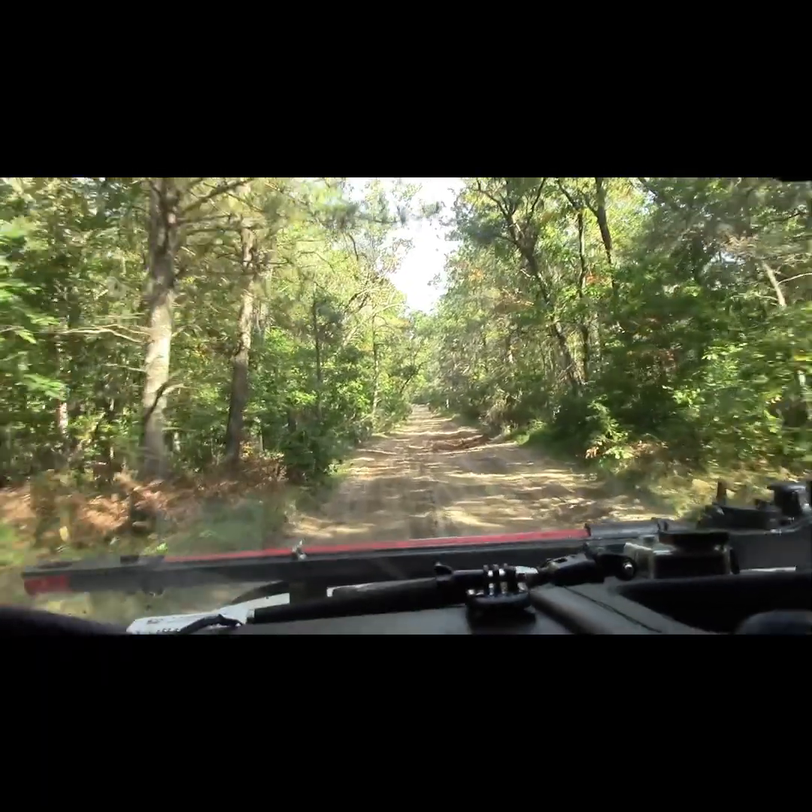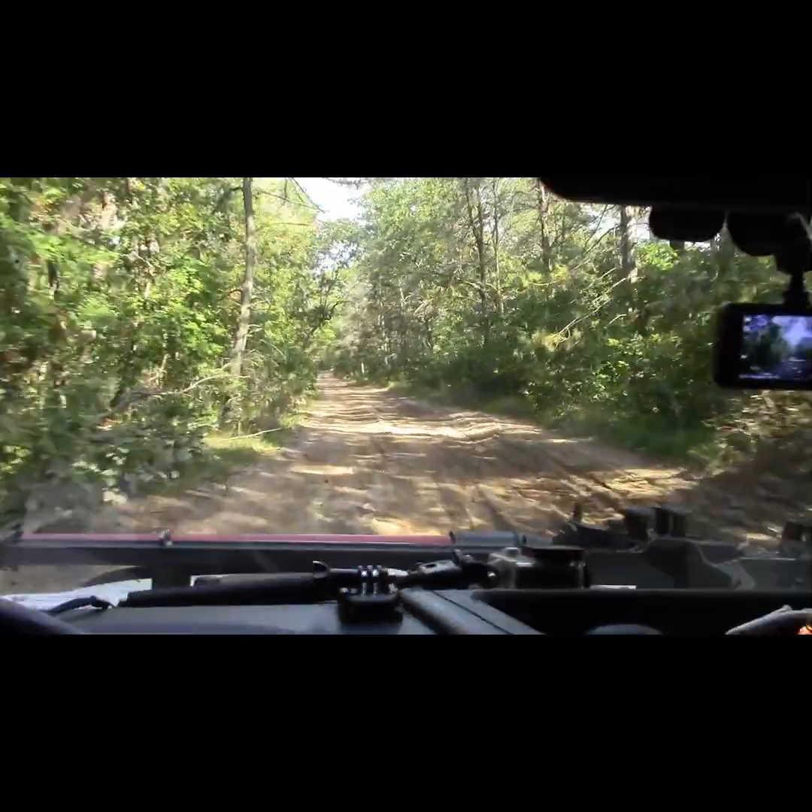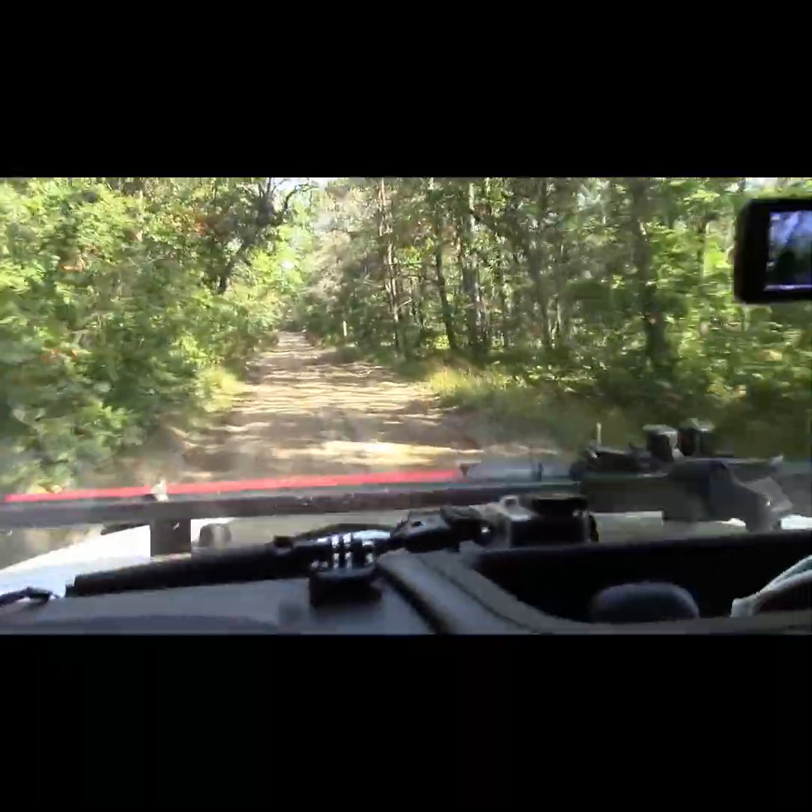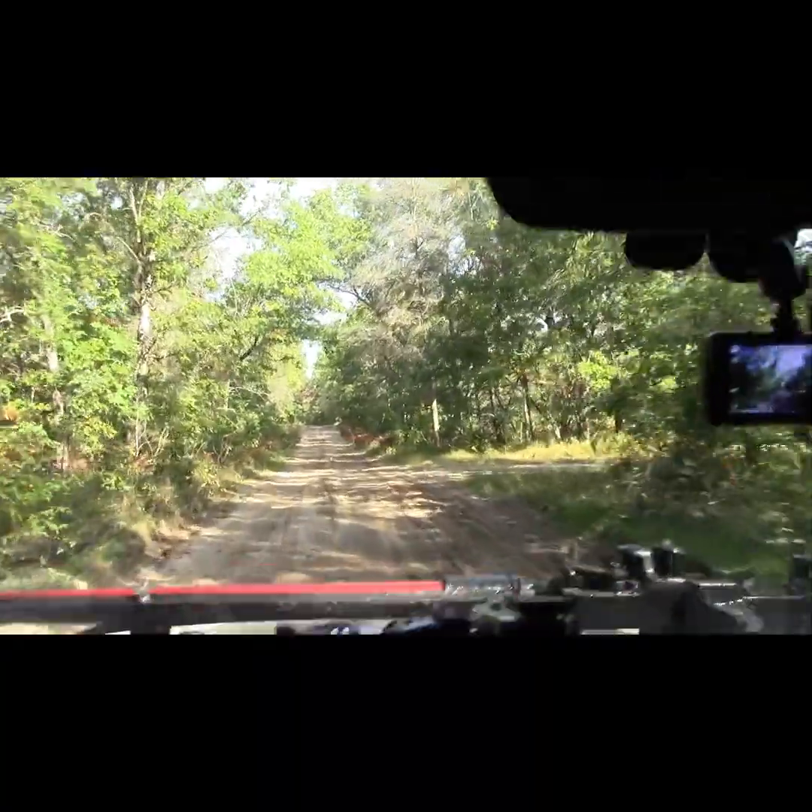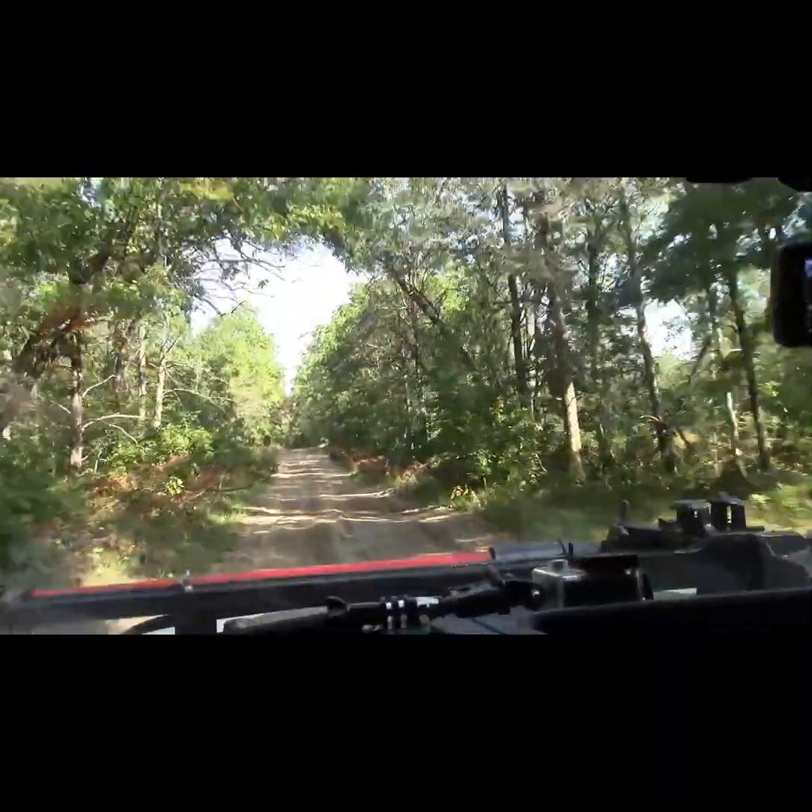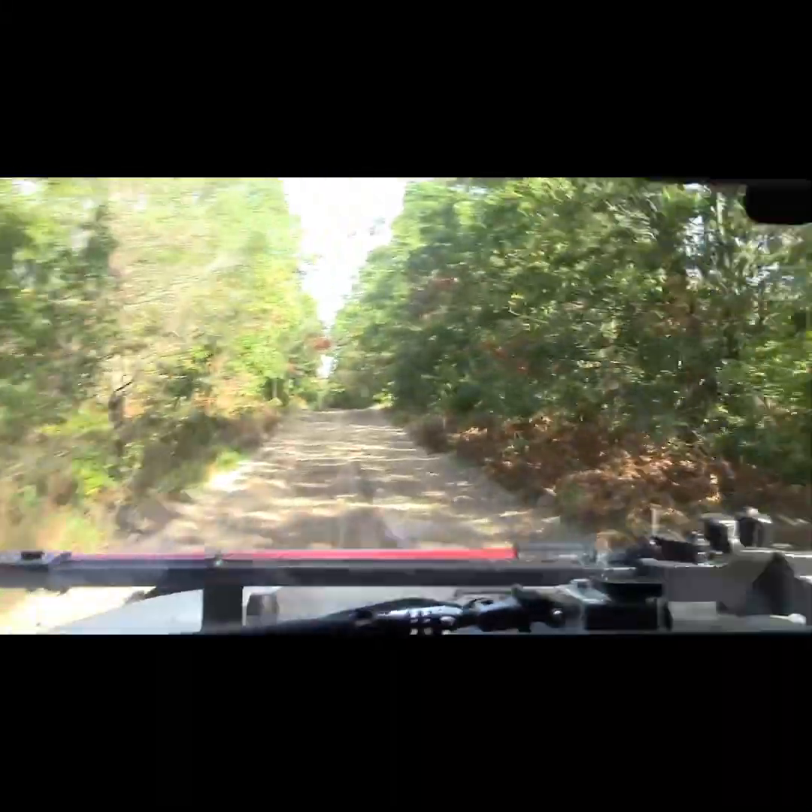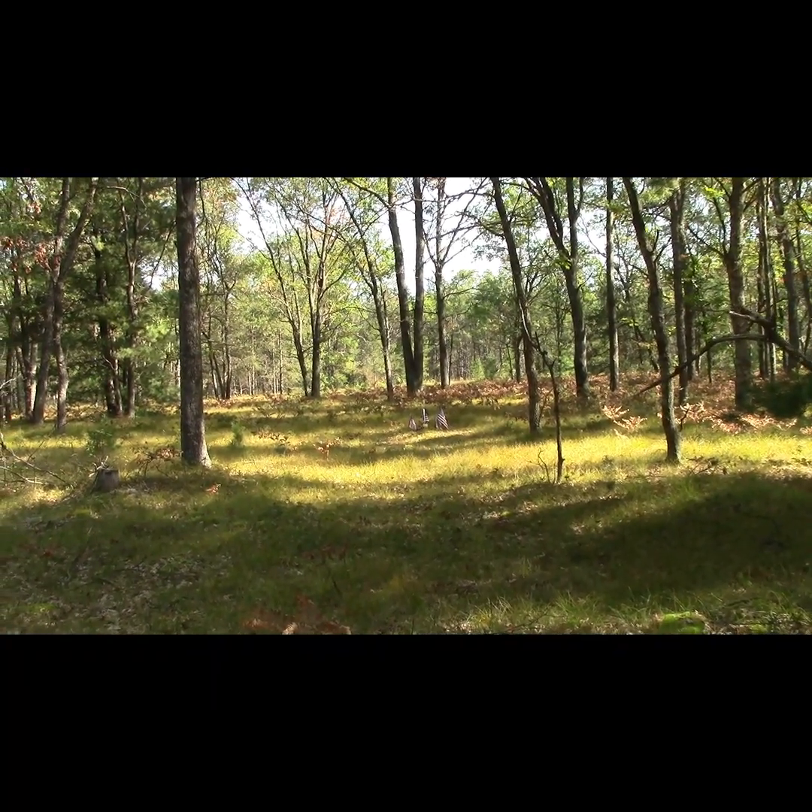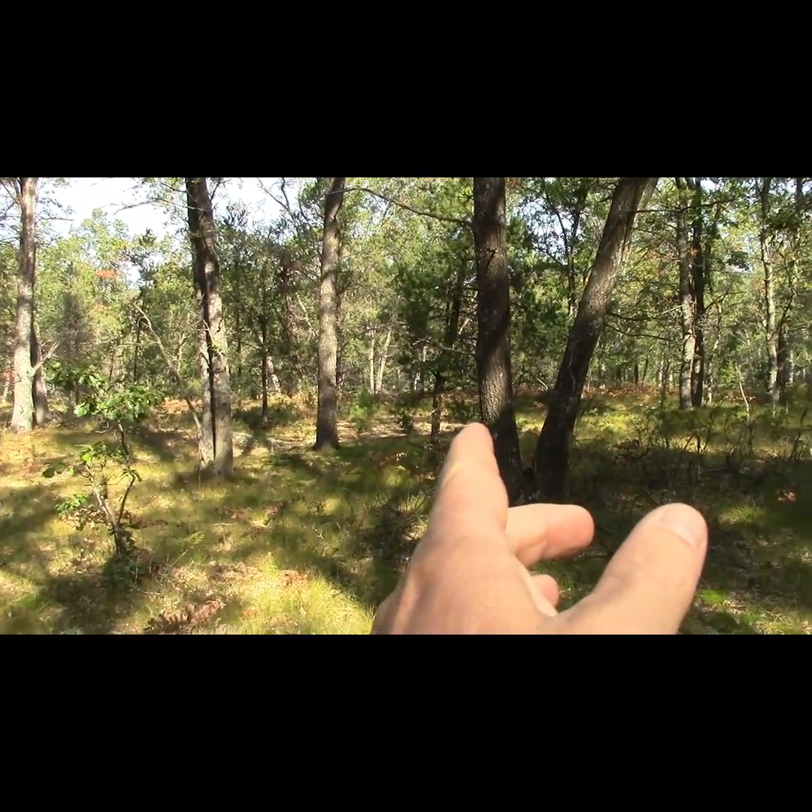All right, Rich, where are we headed? We're headed to the thermal site. I notice you're giving a lot of detail about where we are. No, this is awesome. We're on a two-track road bordering U.S. Forest Service land and state of Michigan land. Completely legal, though. Yep.